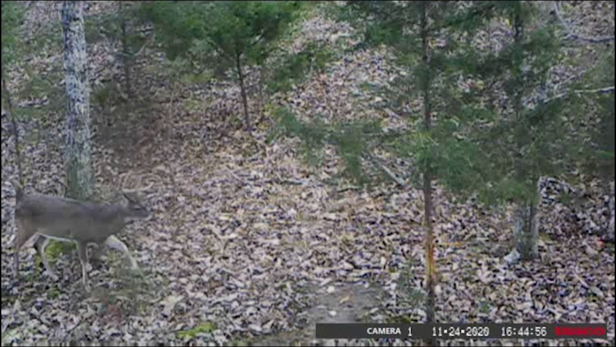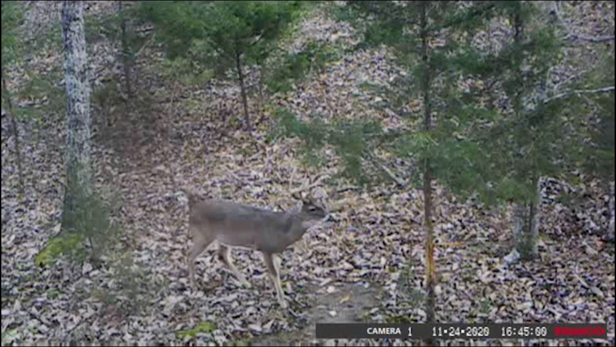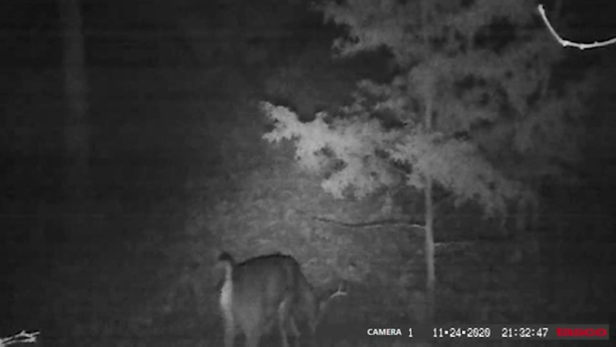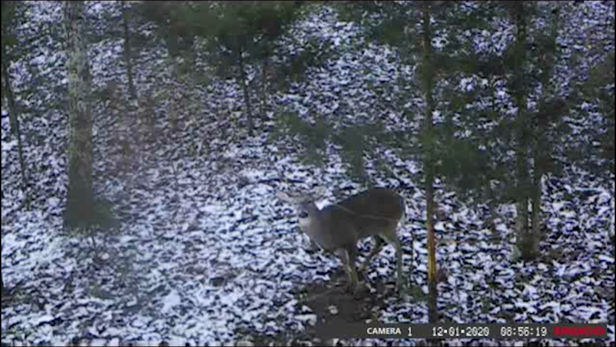And then here's that biggest buck that I was telling y'all about from the early bow season video. This is the 24th of November, but he comes in, tall, heavy looking deer, checking that scrape. Then here's a nighttime photo, or nighttime video. You can see some kind of front moving through because of all the wind that's going through this saddle right here. Then you got a snow day, pretty cool video stuff right there.